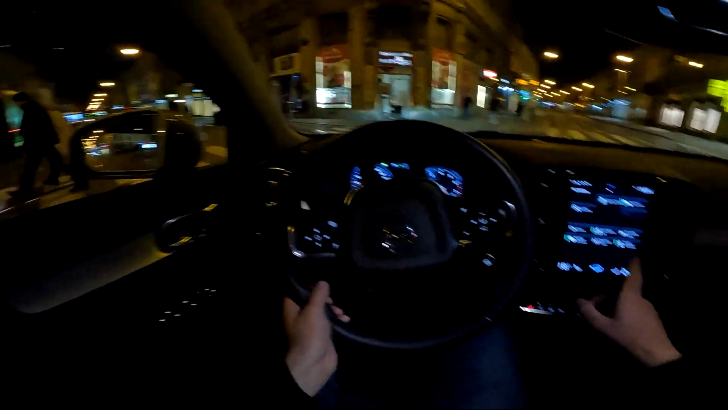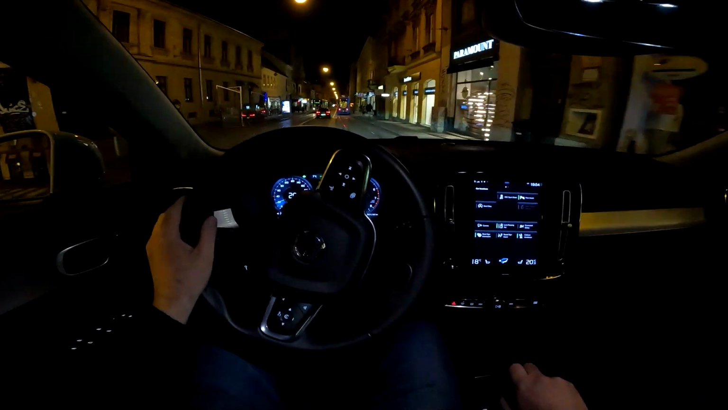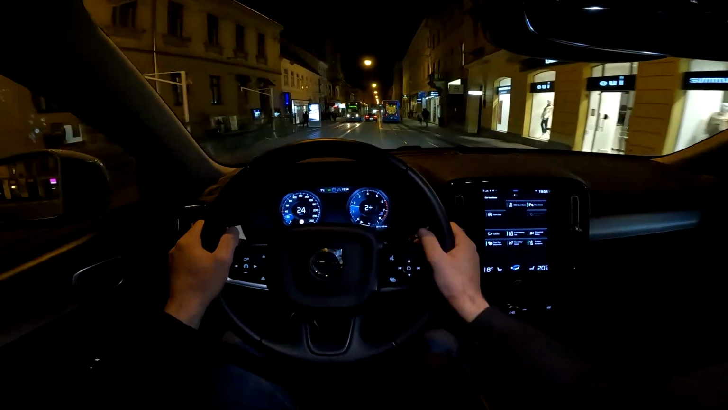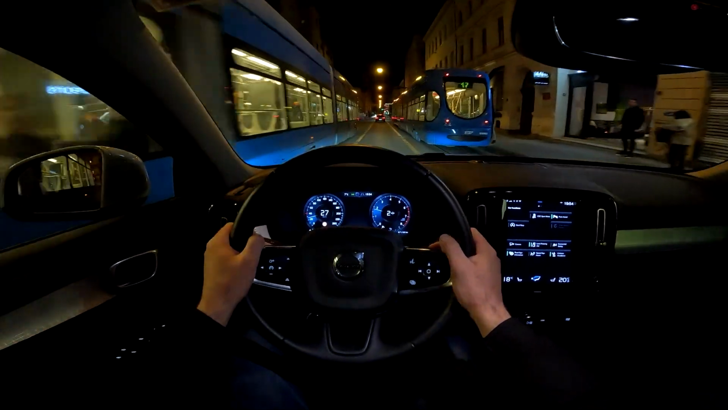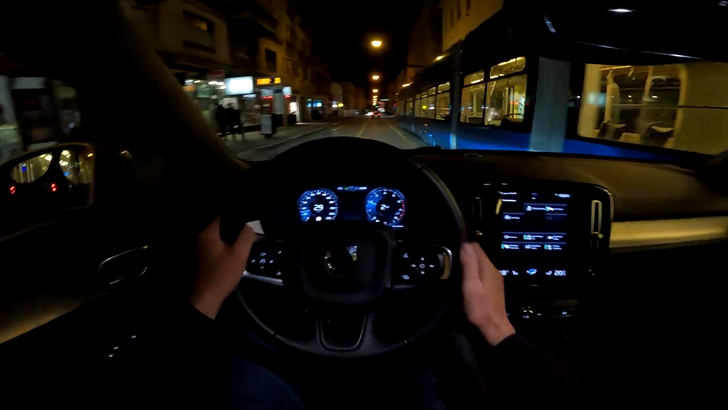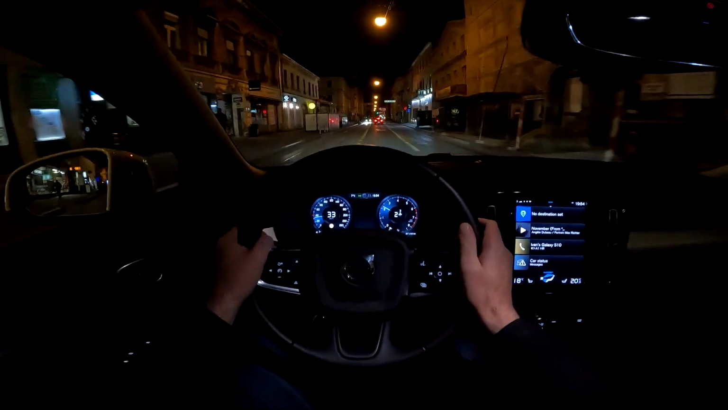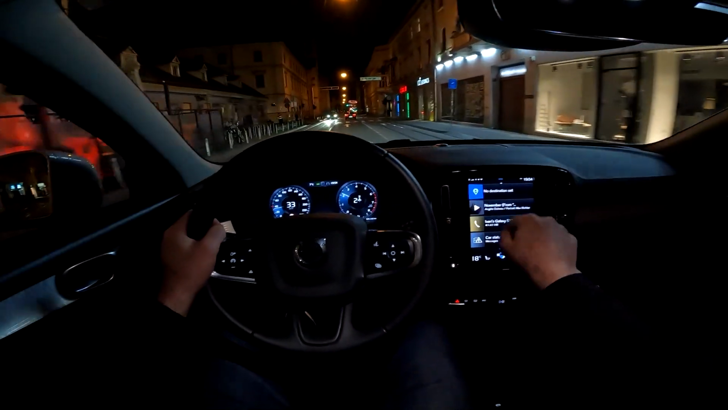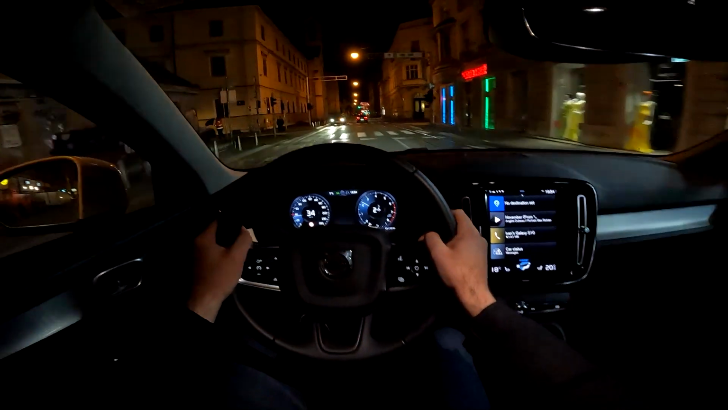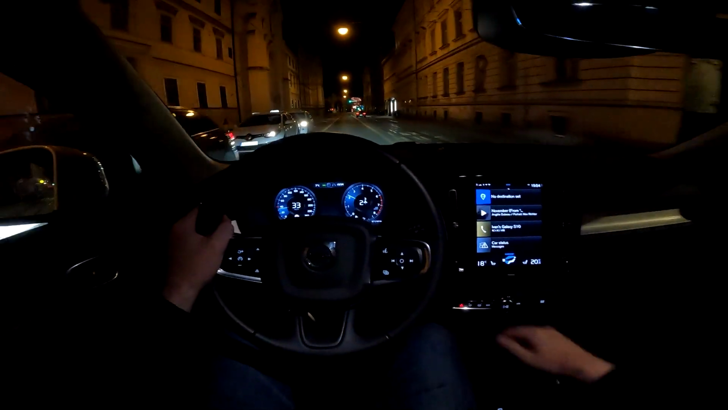So lane keeping and collision avoidance, stuff like that. I love this clicking sound of the indicator. Very relaxing one indeed. So when you press this, you go back to the main menu, and we have the phone paired. So we have the Spotify as well as the navigation with the phone actually.